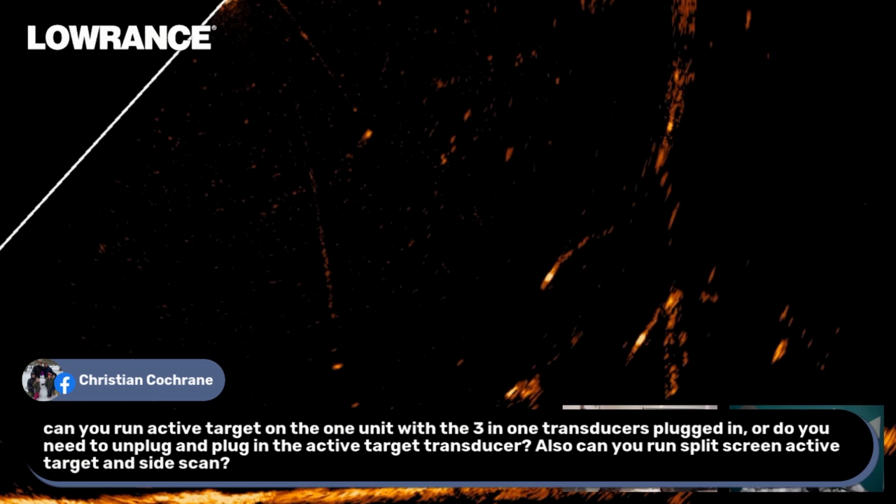Christian's saying, can you run ActiveTarget on the one unit with a 3-in-1 transducer plugged in, or do you need to unplug and plug in the ActiveTarget transducer? And also, can you run split screen, ActiveTarget and side scan? Yep, you can do all of those things. It runs on a network. It doesn't plug into a transducer port. The transducer plugs into the module, and the module talks to your sounders with Ethernet. So you can run multiple transducers at the same time. Yep, cool. And you can run any split screen you want.